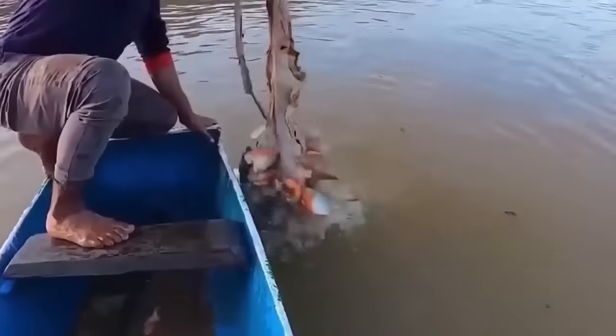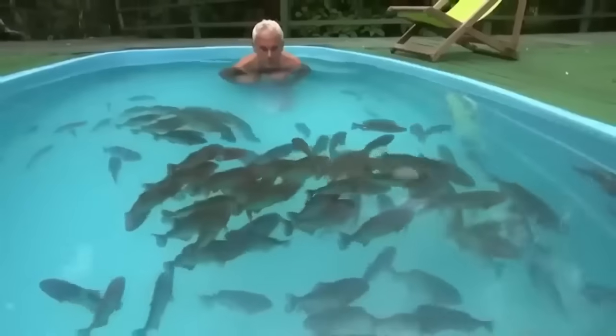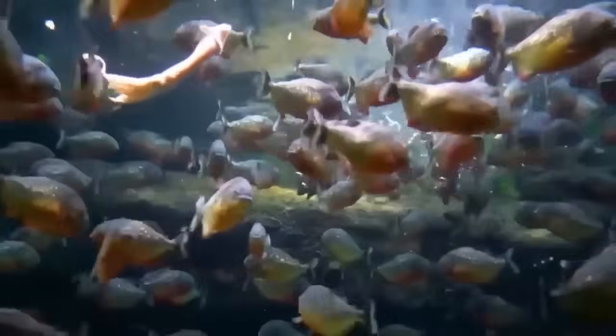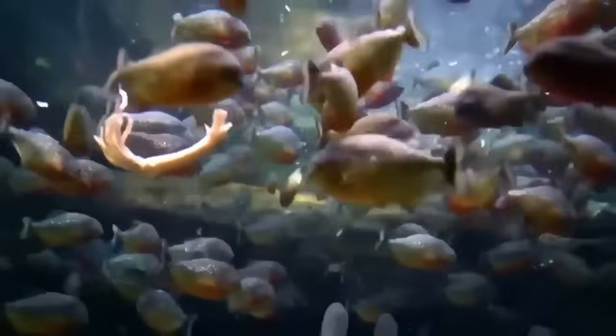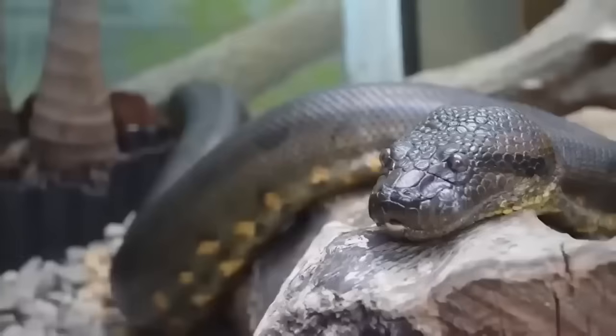Piranhas are notorious for their sharp teeth and aggressive reputation. I mean, who hasn't seen those crazy movies where they go on a feeding frenzy and chomp through everything in sight? But the truth is, these fish are usually pretty chill, unless they feel threatened. Sure, they might look like they're straight out of a horror movie, but if you don't mess with them, they won't mess with you. That being said, it's still pretty nerve-wracking to swim in water where they live. I don't know about you, but I'll stick to the pool, thank you very much.